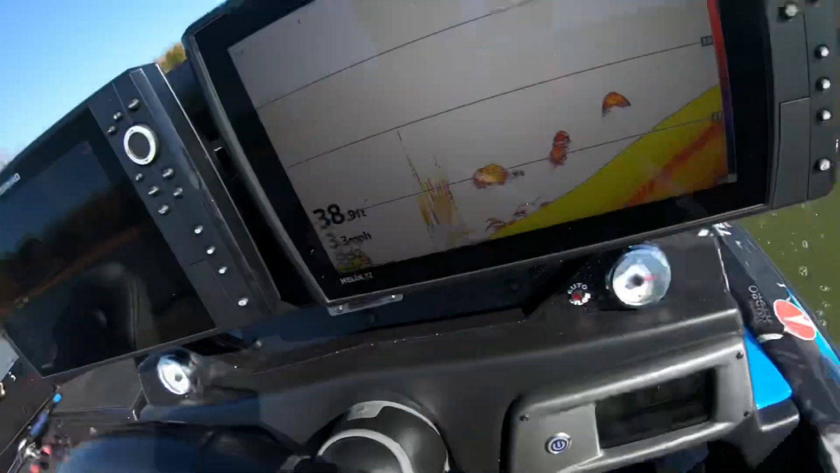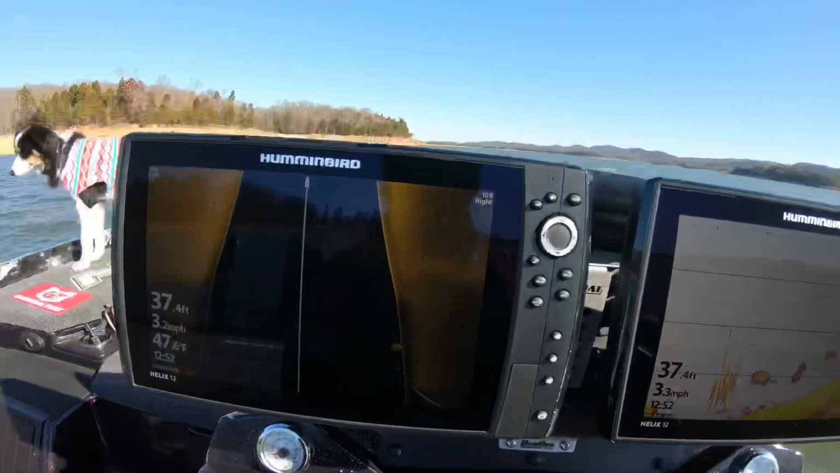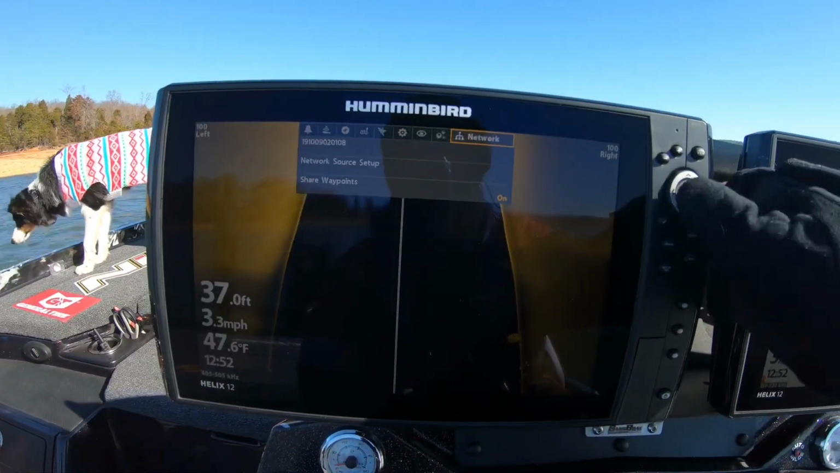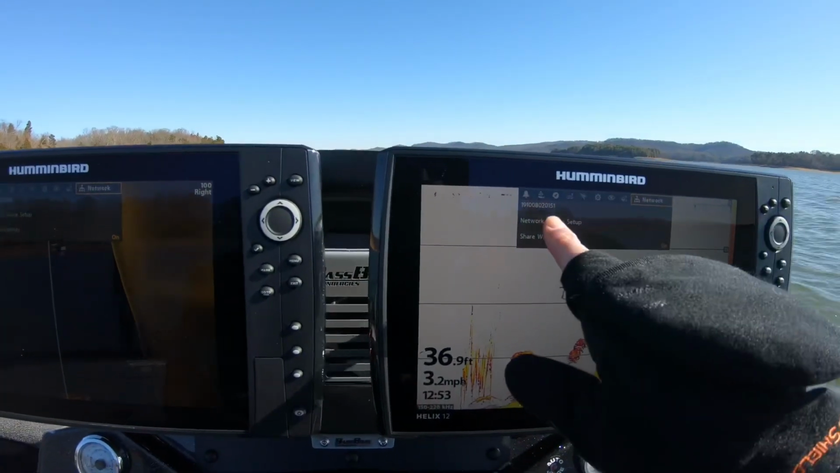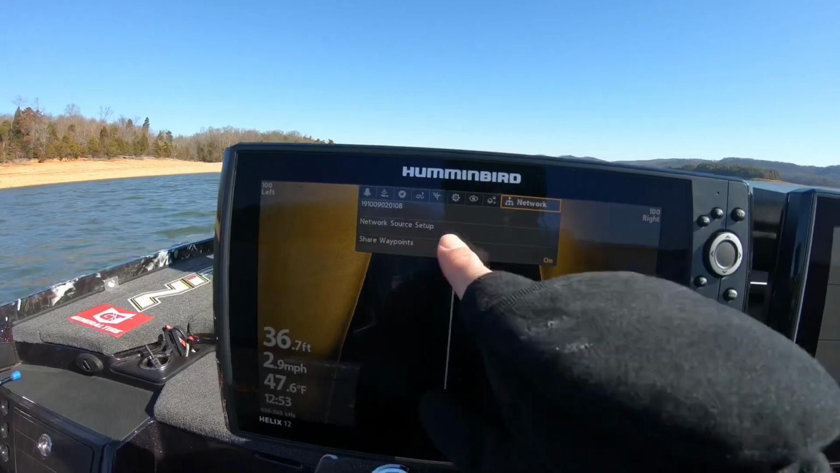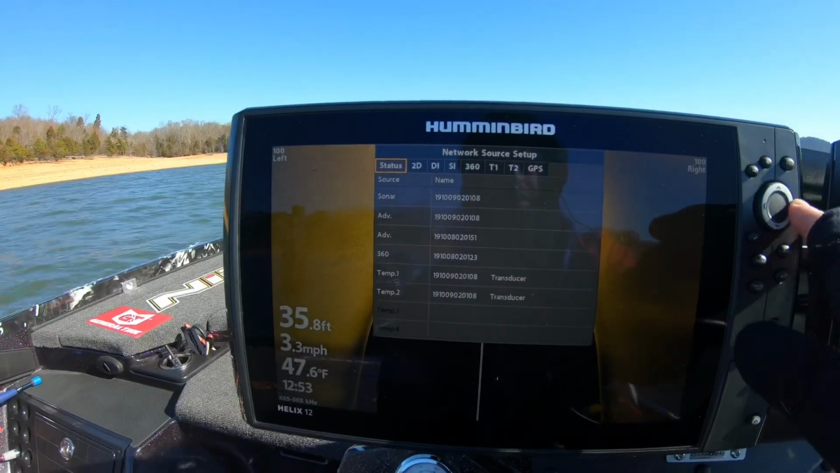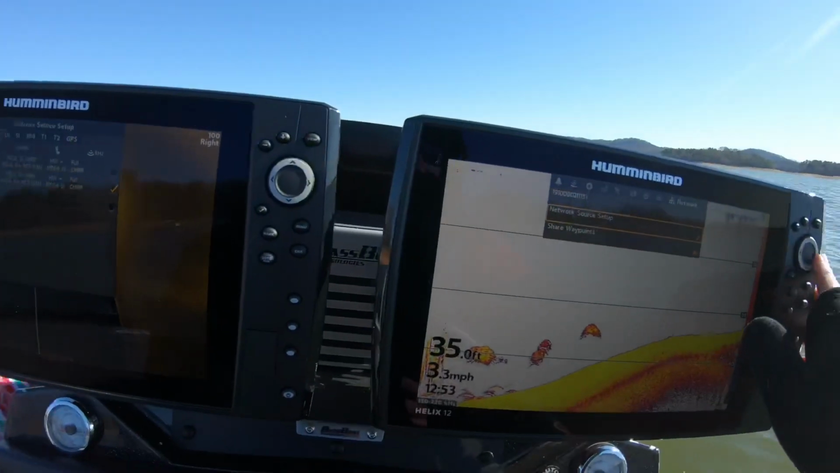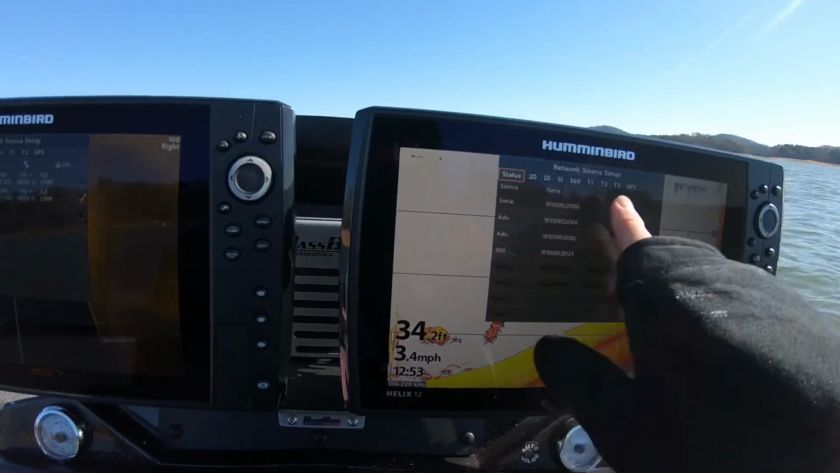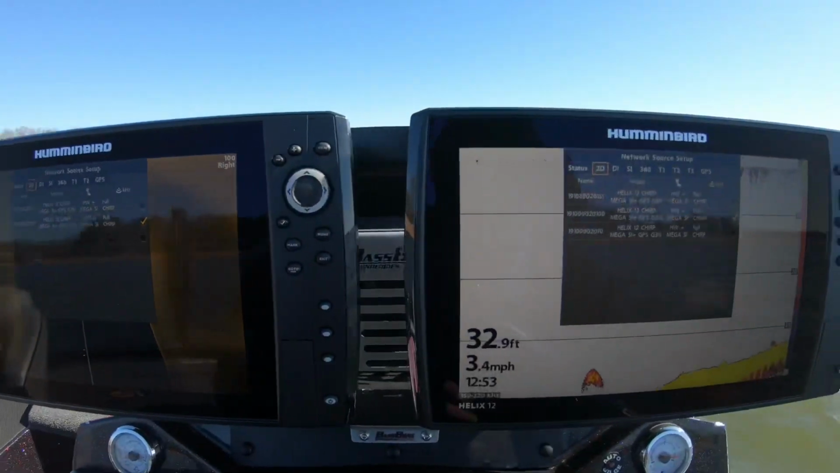All right, so what I ended up doing to get rid of that 2D clutter, and you can see now I've got a really clear screen. You can see there where I had a bunch of clutter. What I ended up doing is, go menu twice, go over to network on both units. This unit is 151, this one's 108. Go down to network source setup, come over here to 2D. I turned the 2D on for this unit, so I've got them both reading off of the element for 2D on the left unit. That was able to fix it.